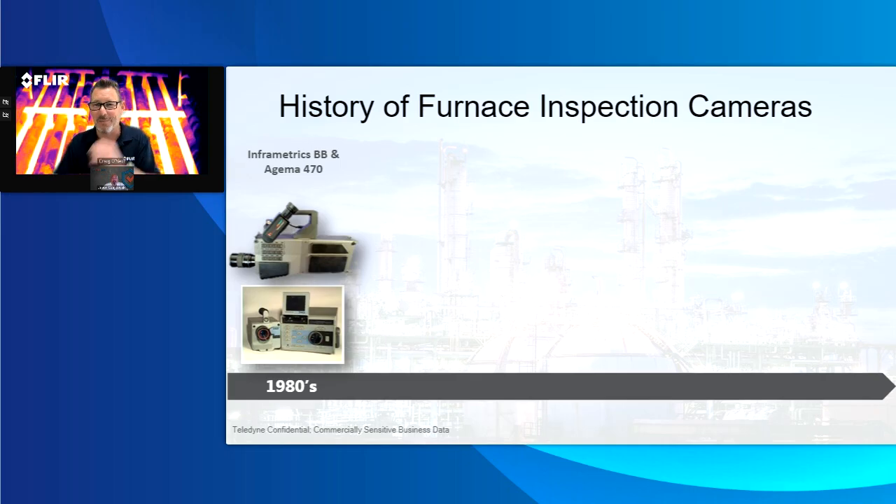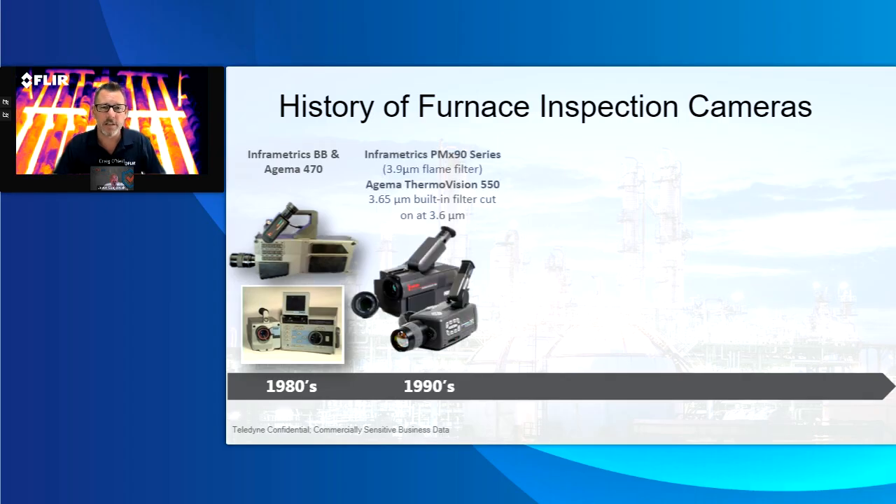Some of these I'm sure you're familiar with, whether they're something that keeps you up at night as a nightmare that you had to use years ago. But just to educate the market, right? We began doing this in the 80s, and it's hard to tell, but there are two cameras. One of them is a complete shoulder mount camera that had, yes, a 5 1/4 inch floppy disk in the back of it. So that was the beginning of furnace inspections. I believe you've used this camera, Jason.